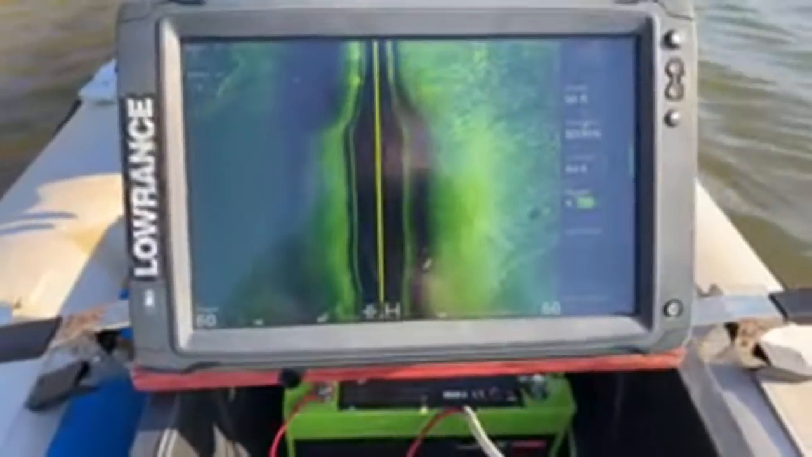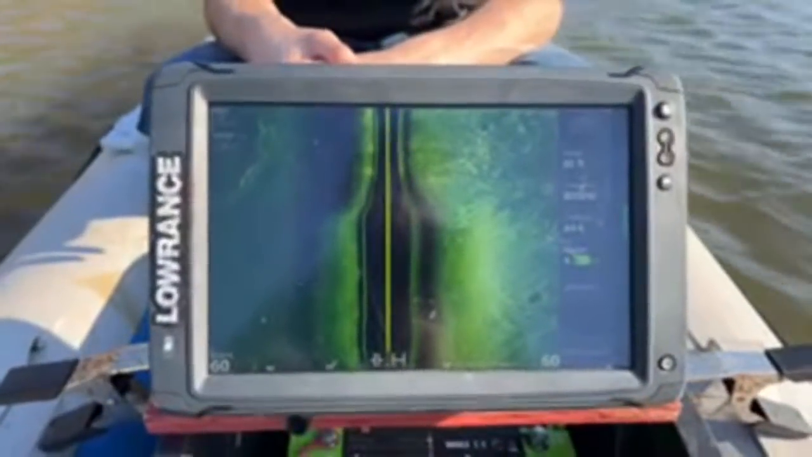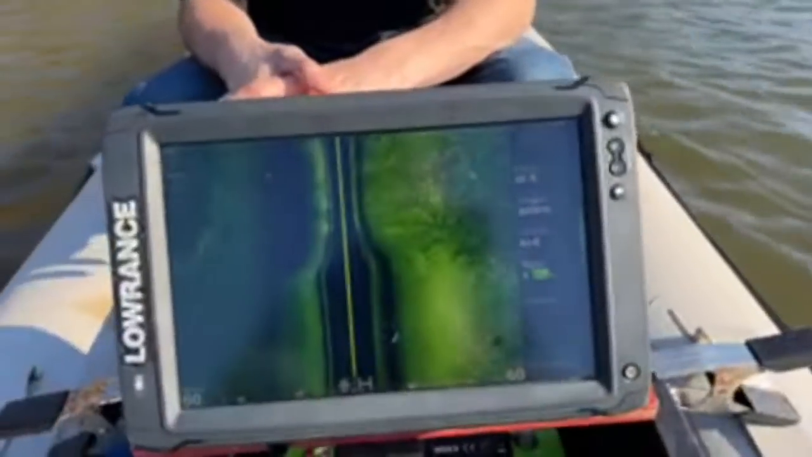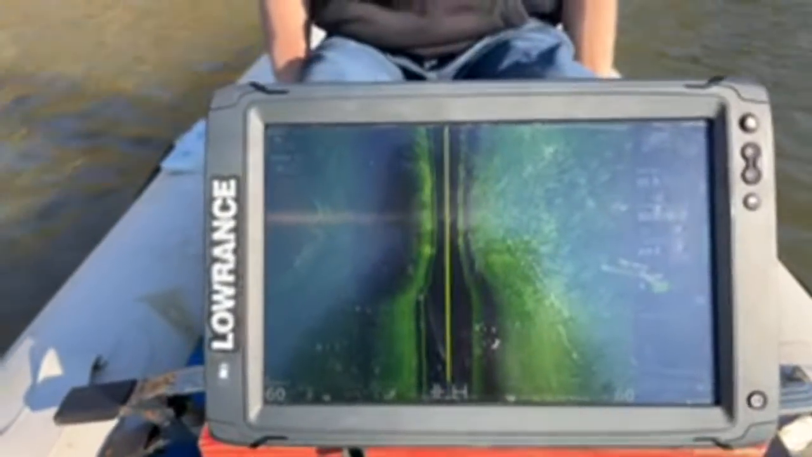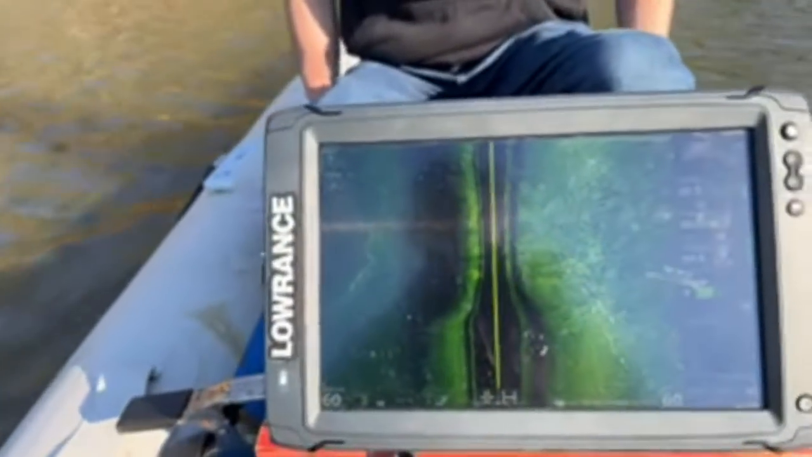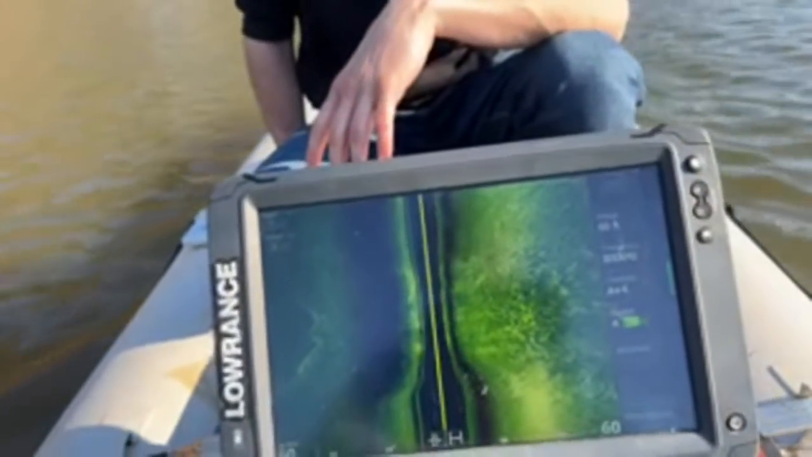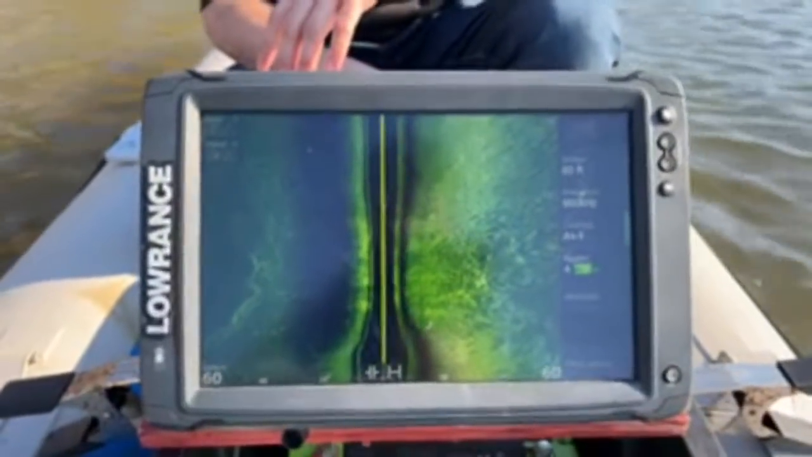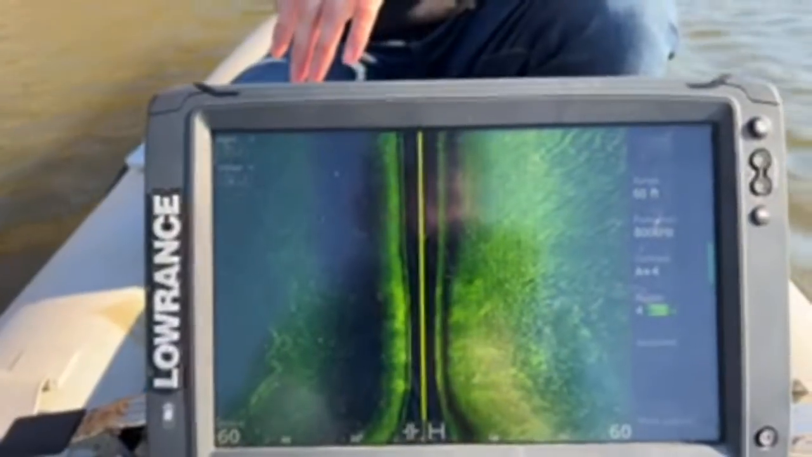4.2 feet. So we should be getting up on that object, whatever it was, right over here on the right side. We should be seeing it. Still 5.3 feet over. Not seeing too much. Seeing some tree limbs, little tiny fish.